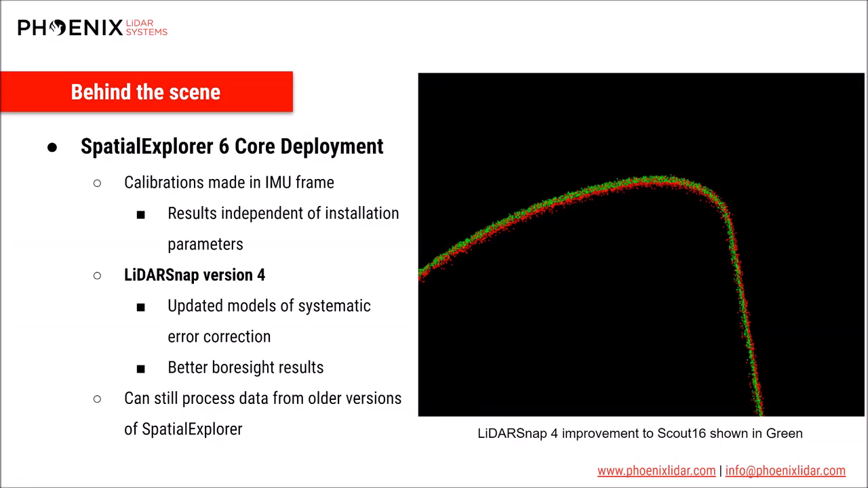Like in the screenshot, you can see the precision of a Scout 16 dataset was improved about twofold just by using LiDARSnap 4 via the Spatial Explorer 6 core. So this is not a highly visible update to the LiDARMill interface, but it is a significant one with respect to data quality.